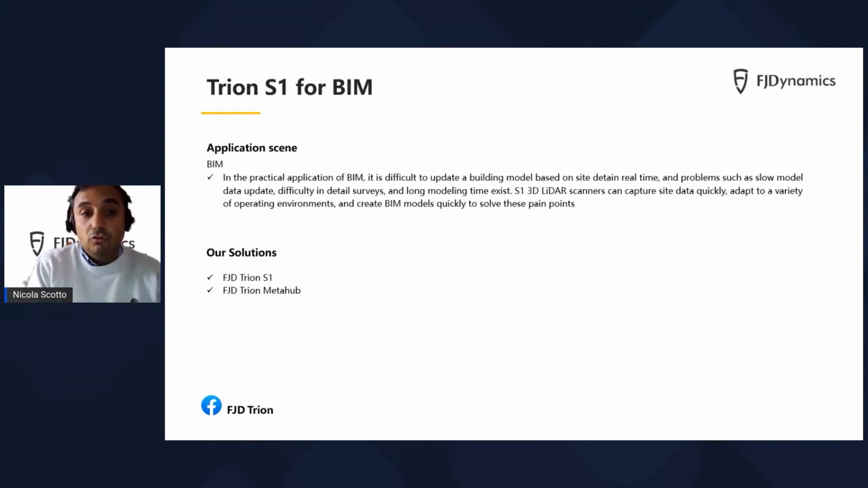To be successful in BIM, you need to feed the BIM with a 3D dataset that must be acquired quickly and accurately. And definitely the Trion S1, thanks to its hardware and software suite, is the right tool to spur the BIM activity. Next slide, please.